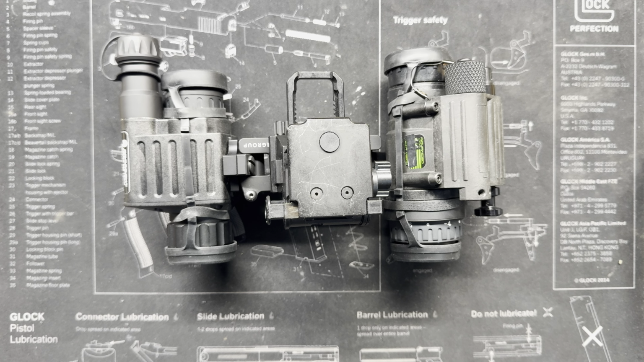And today I just want to do a quick little review talking about the Nocturn Industries filter and how it works specifically for me with my bridge setup and thermal.